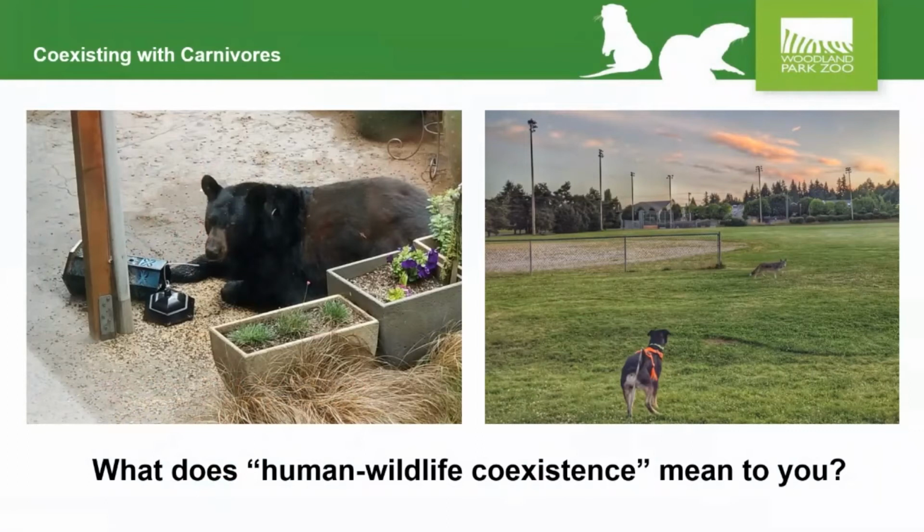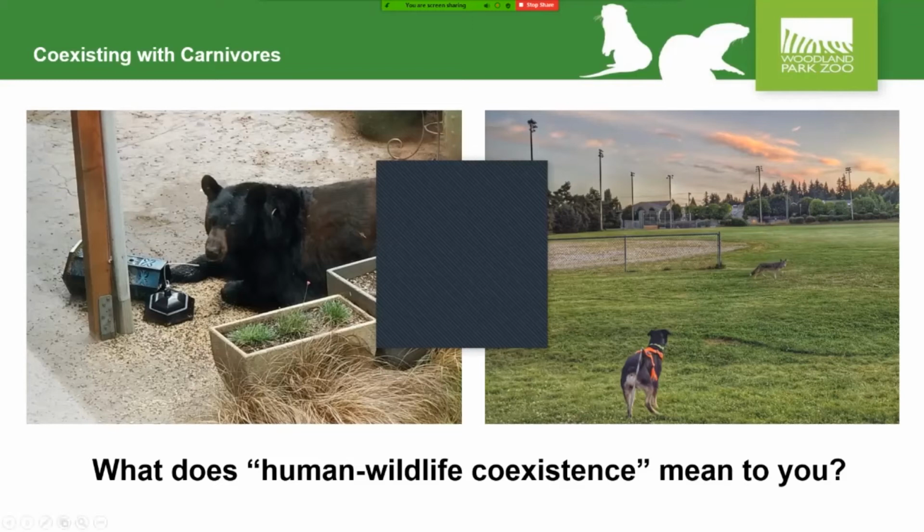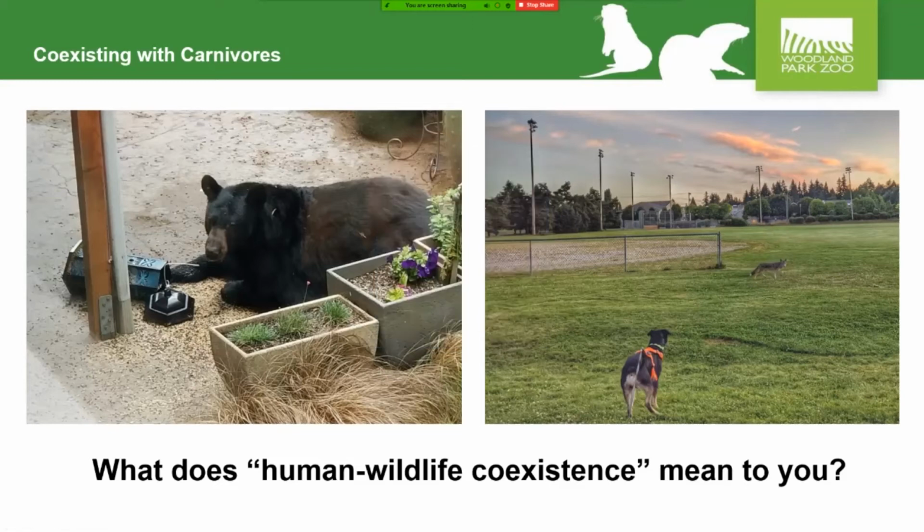So to start us off with that, I'd love if you all could use the chat, and I'm going to challenge you to use 1 to 5 words to tell us what human wildlife, or human carnivore, if you want to be specific, coexistence means to you. I'd love to see a few ideas from all of you out there in the chat. And if you need to find the chat, if you put your mouse down towards the bottom of the screen, there's a little chat box you can click on. You can open that up and type a few words in there. So we'll give you just a minute to do that.